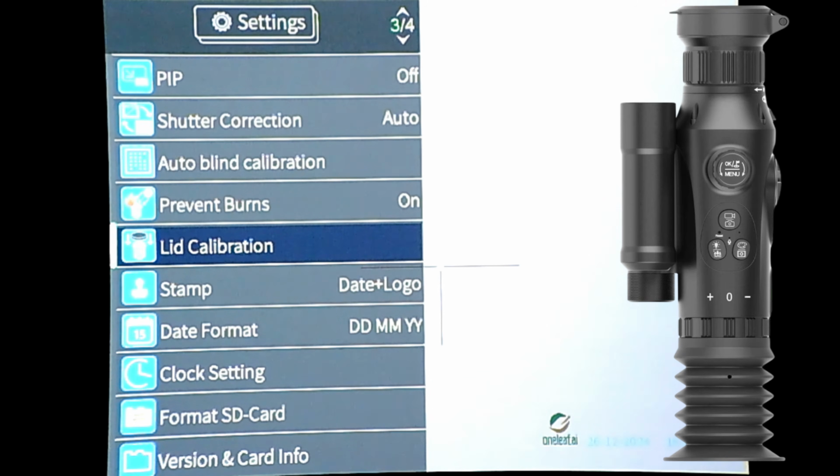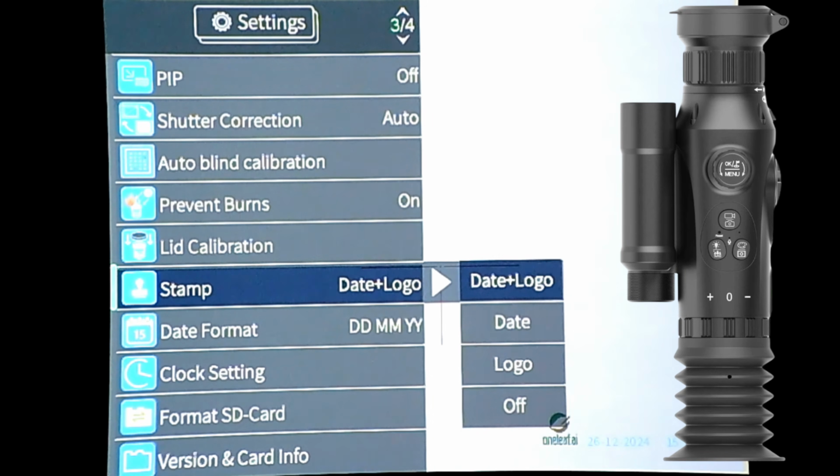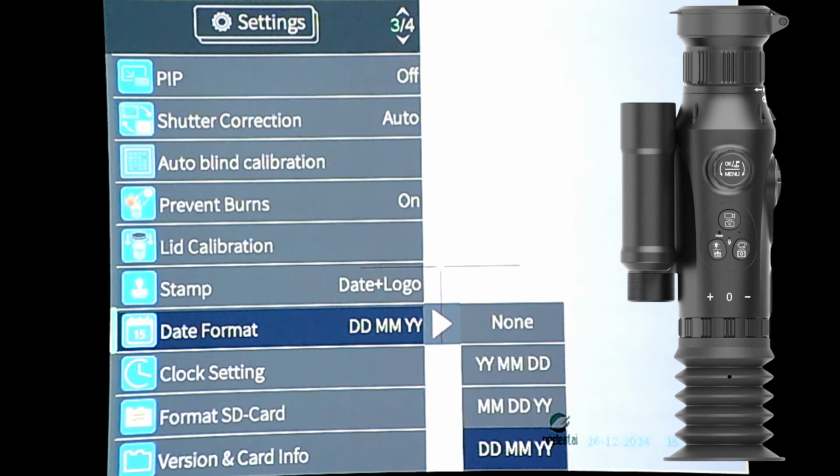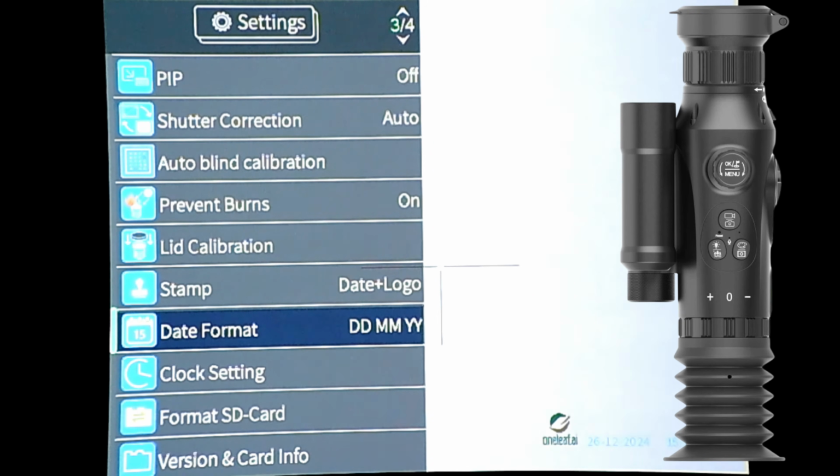Do that every time you change your lens. Take it off, put it back on again. It automatically detects the lens when you put it on, but that's what you need to do. And you've got your time and date stamp. Date time modes. Clock settings.